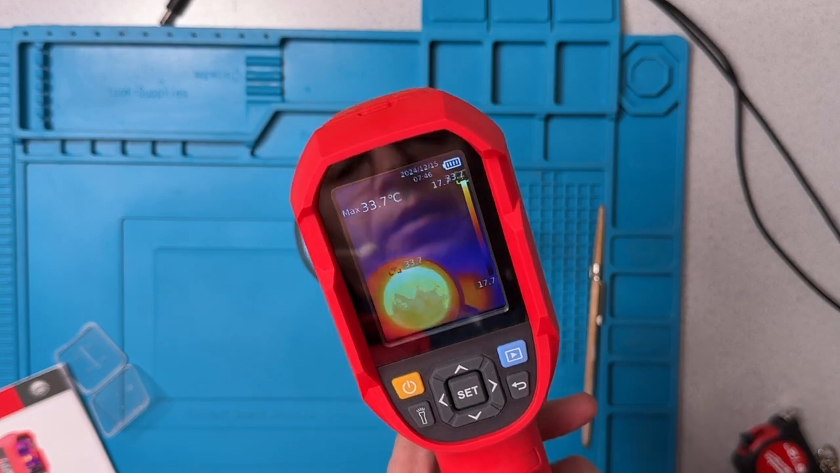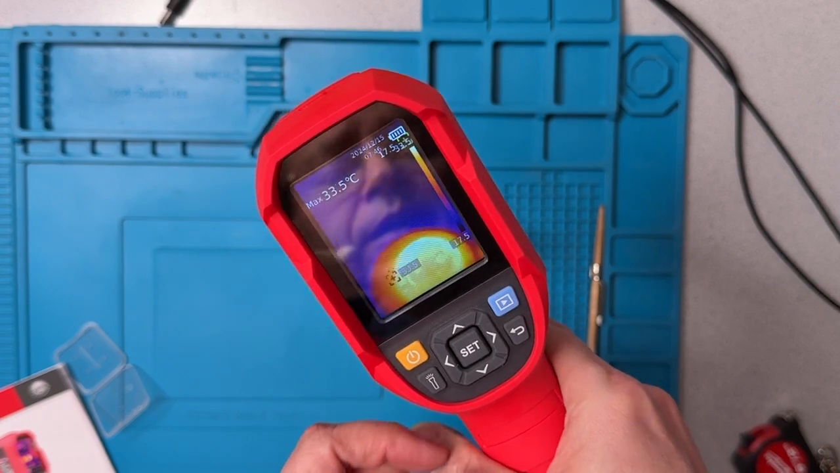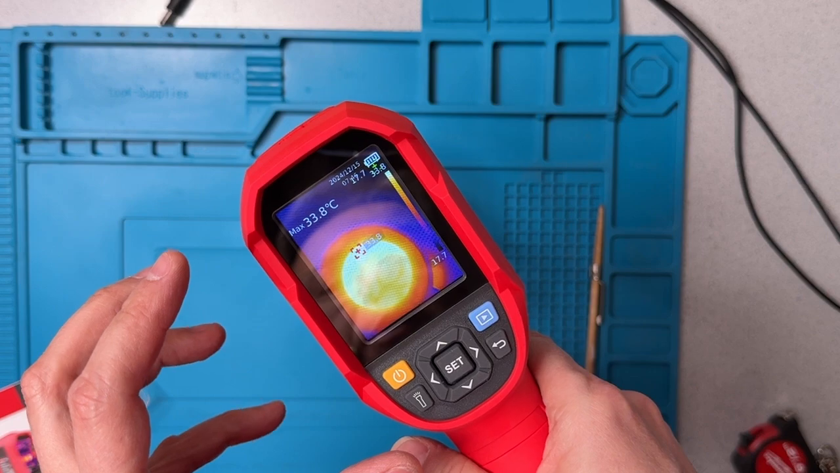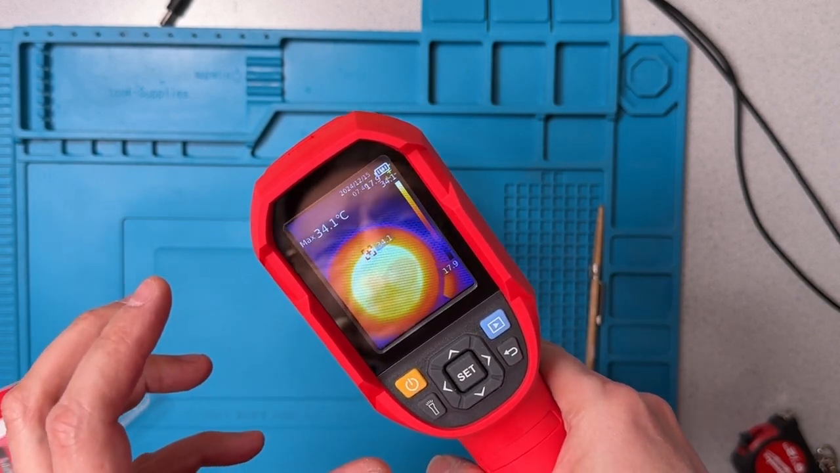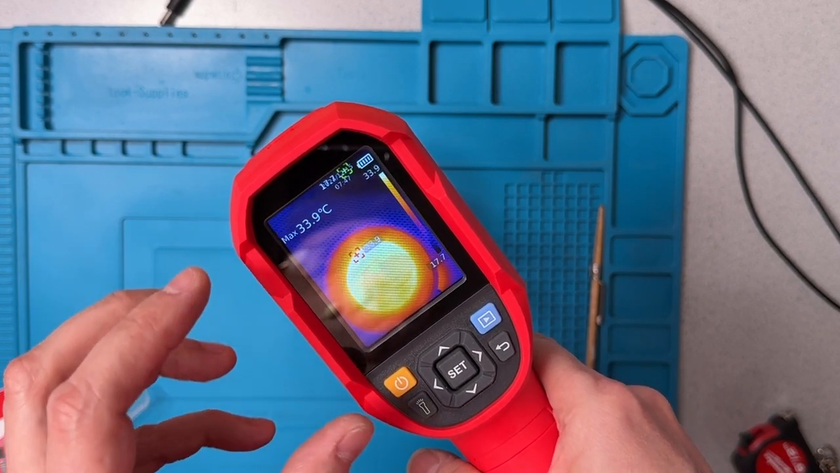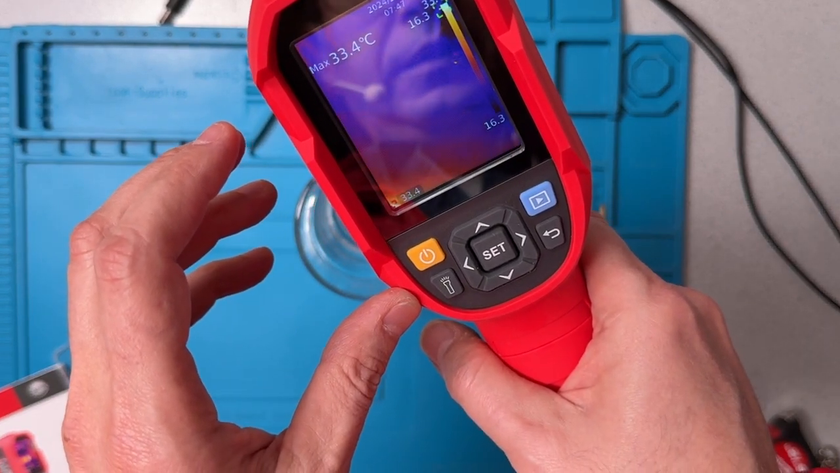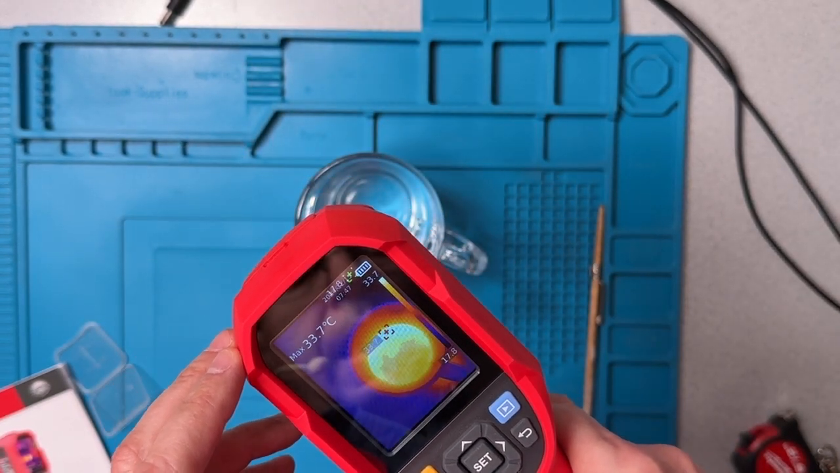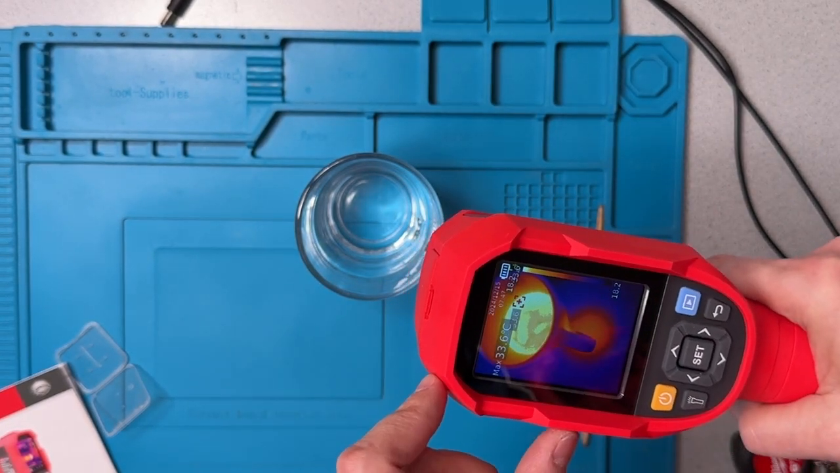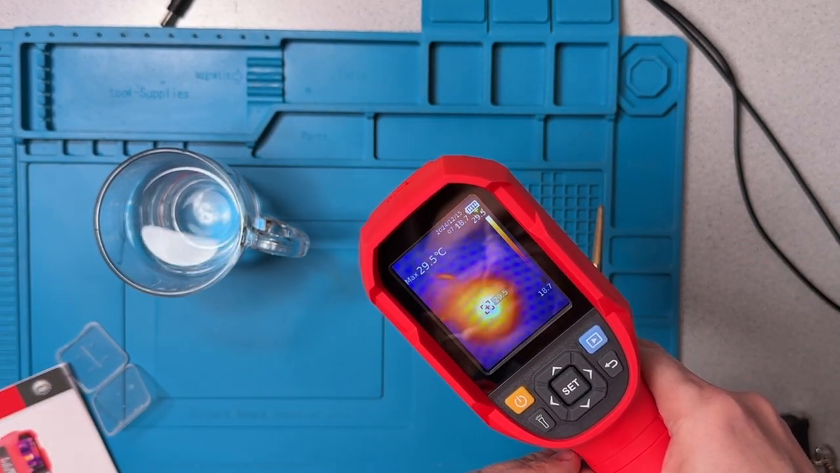In summary, all in all, this is a fantastic unit. I mean, it's handheld, the image display is just the right size, you can really see what's going on, it's got fantastic resolution. I mean, this wouldn't be great if you were using this to take snapshots of your family or anything, but in terms of figuring out what's going on from a thermal point of view, the resolution here is really fantastic. And having tried this around the house, if I move that out of the way, you can see the residual heat left behind on the mat.